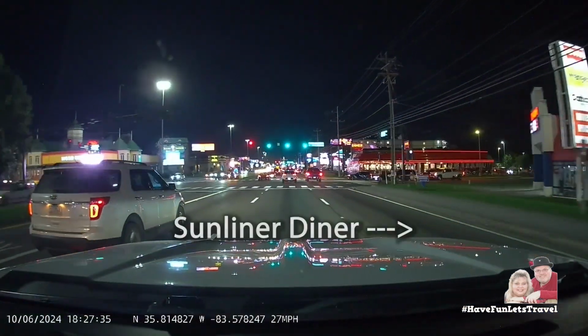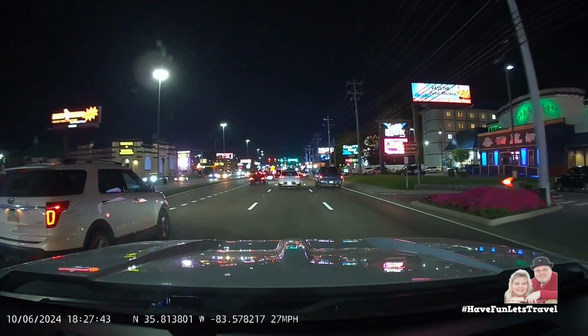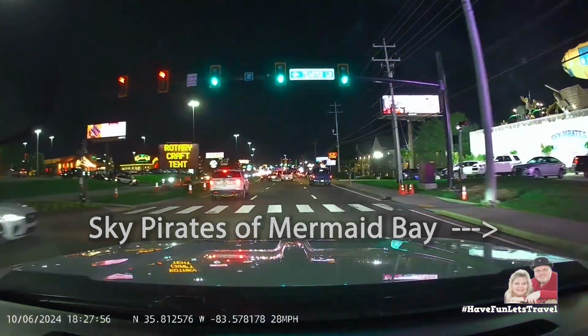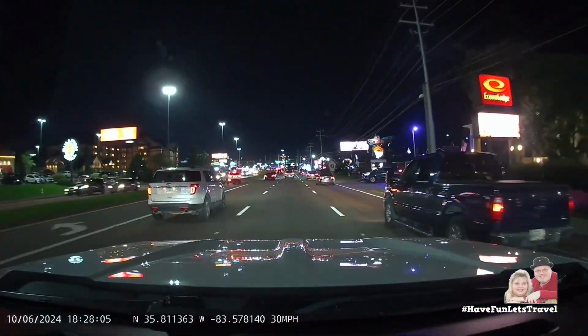Here's the Sunliner 50s Diner. This is one of the most unique diners we've ever visited. You don't want to miss this one. The building on the right is Sky Pirates of Mermaid Bay Mini Golf. They say this is the most immersive mini golf you've ever seen.